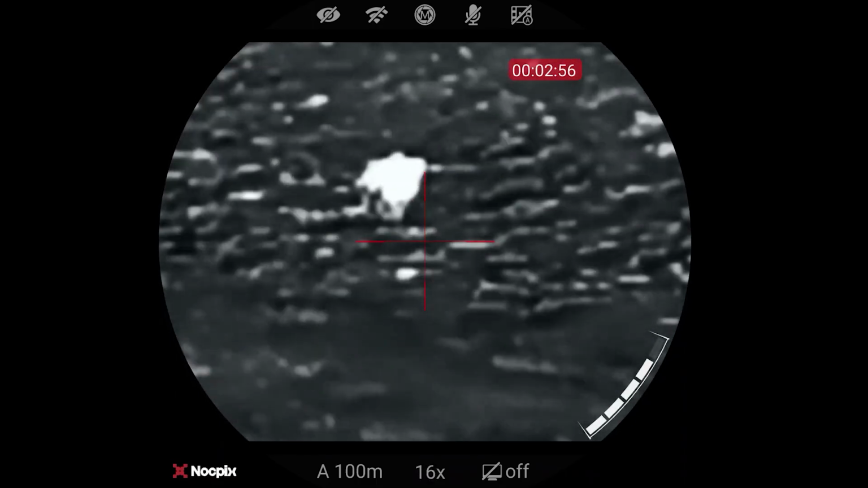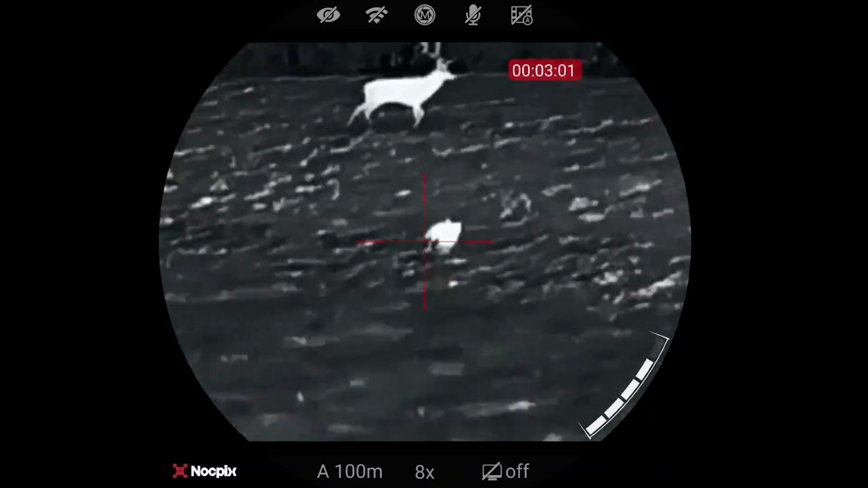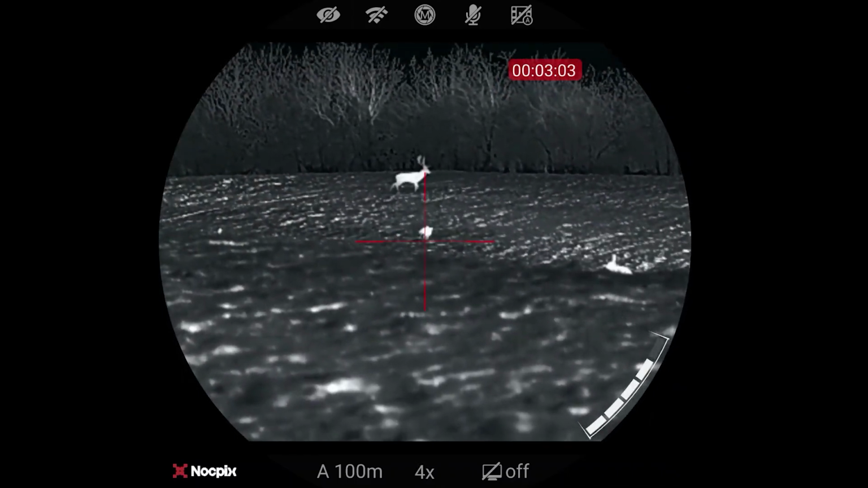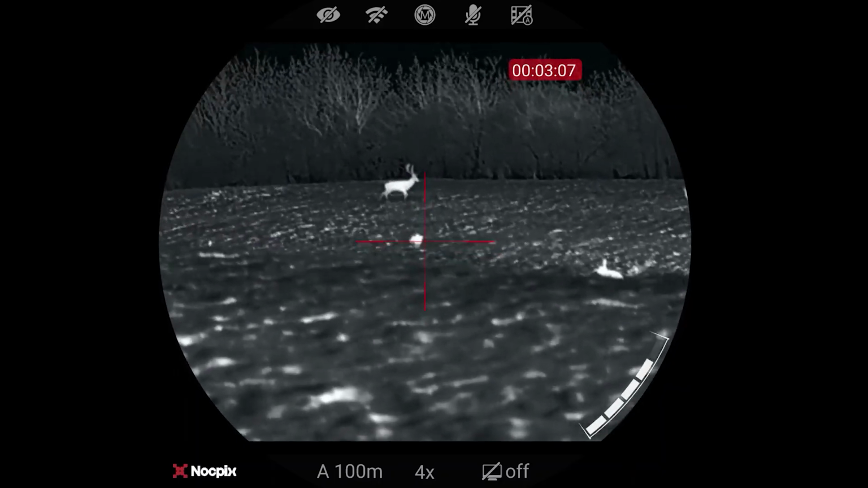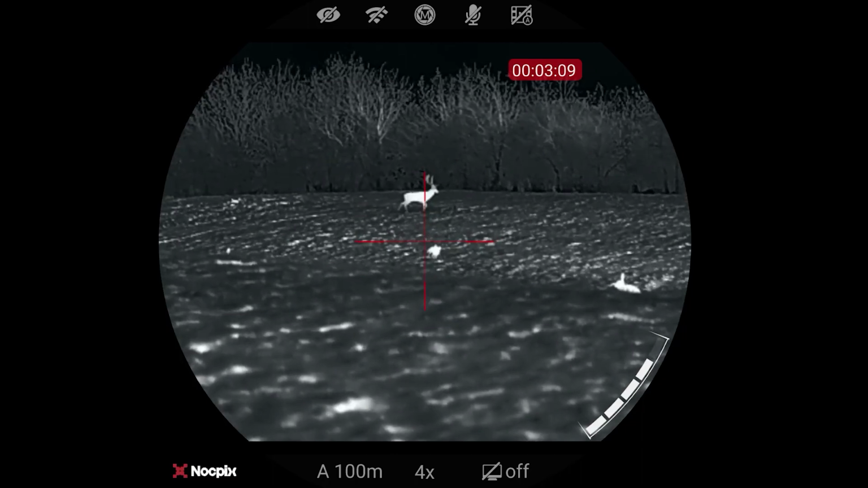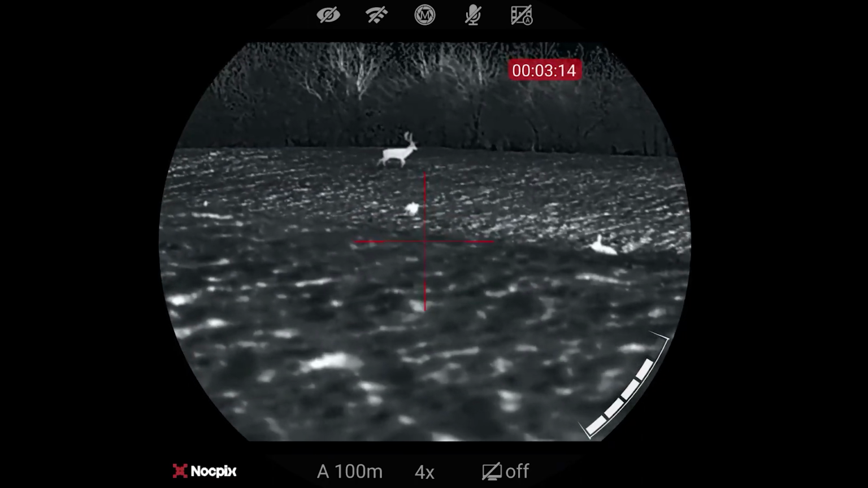So, starting to see the limits of a 384 sensor there. But that's perfectly fine and usable for shooting. And again, I'm just using that ocular ring, which is far more natural to use, and that's easily more identifiable as a fox. Really great feature.